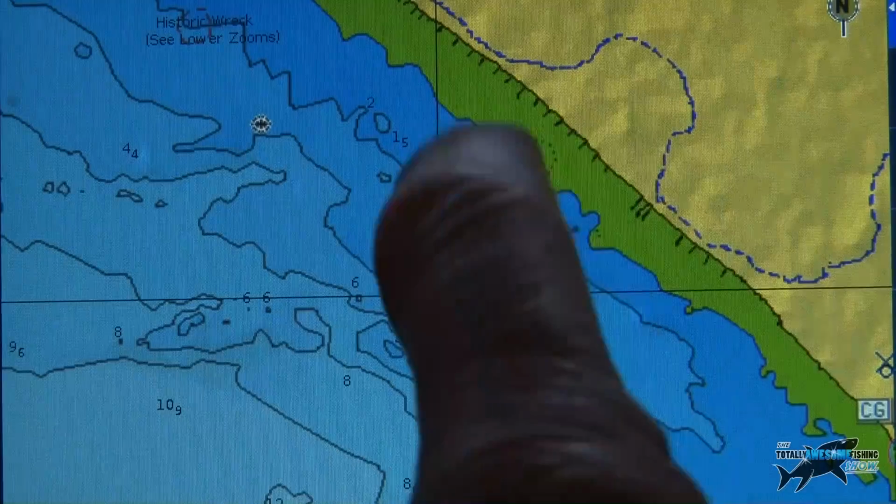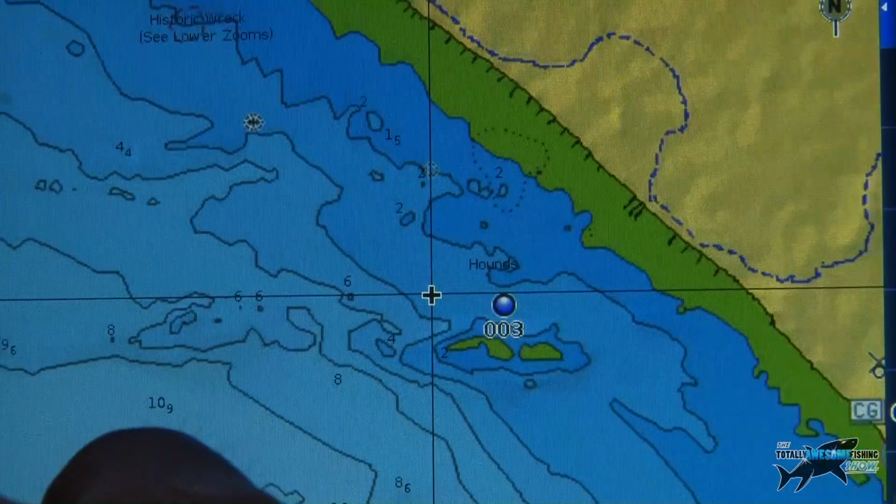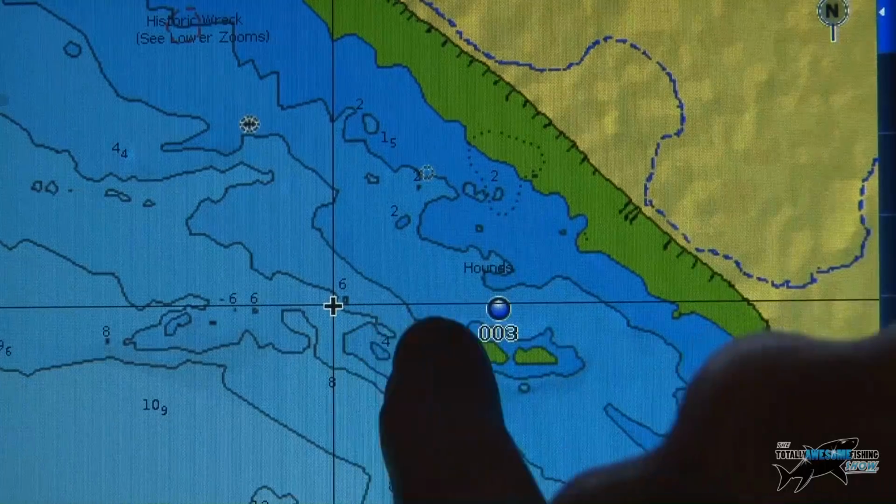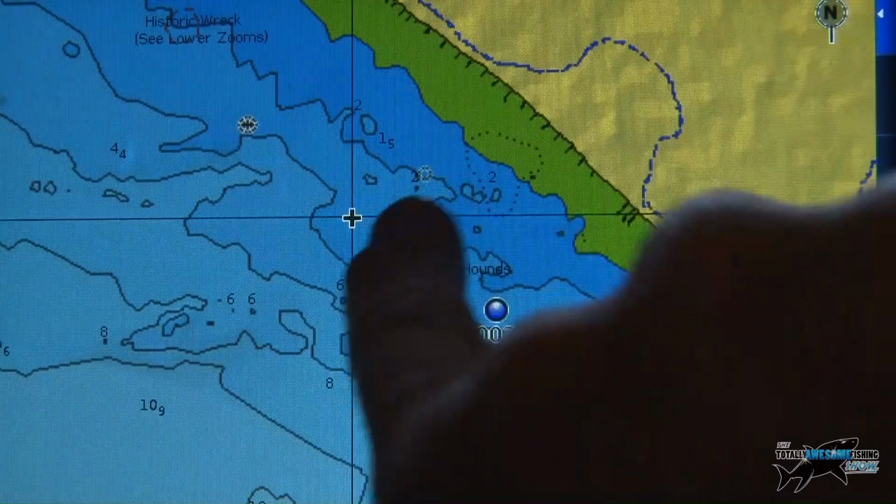If I put the cursor up there, let me move in. Now here you can see the area that they call the Hounds. That's the other downside of the touchscreen. Wherever you touch it, it goes. Let's move it up there for now.